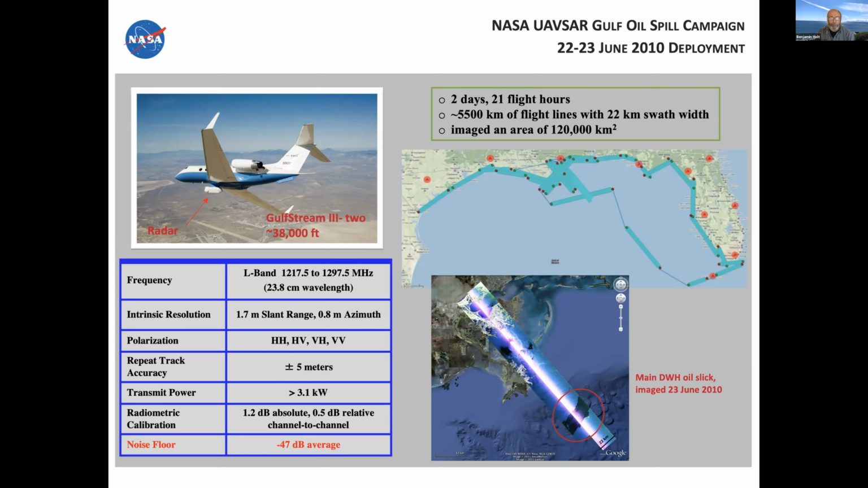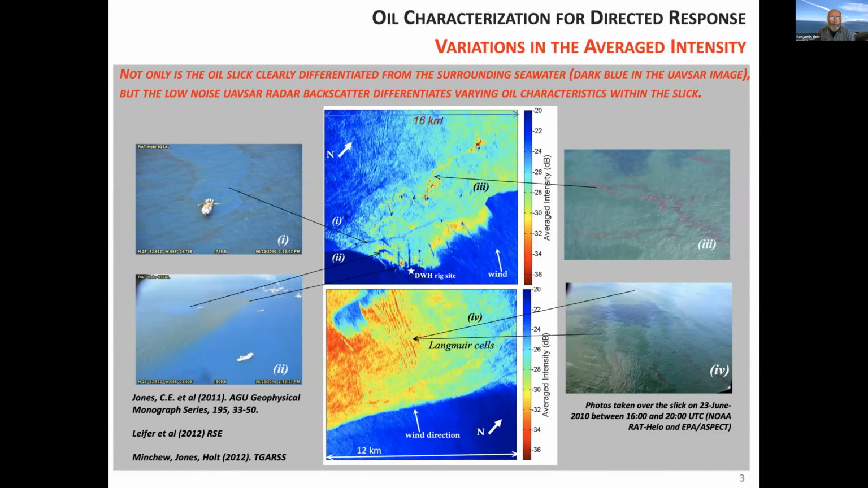Here are some examples of our data. We didn't collect much. We only had a couple of passes, really. We had expectations about what we were going to see, but we were quite surprised and happy about the variability that we were seeing.